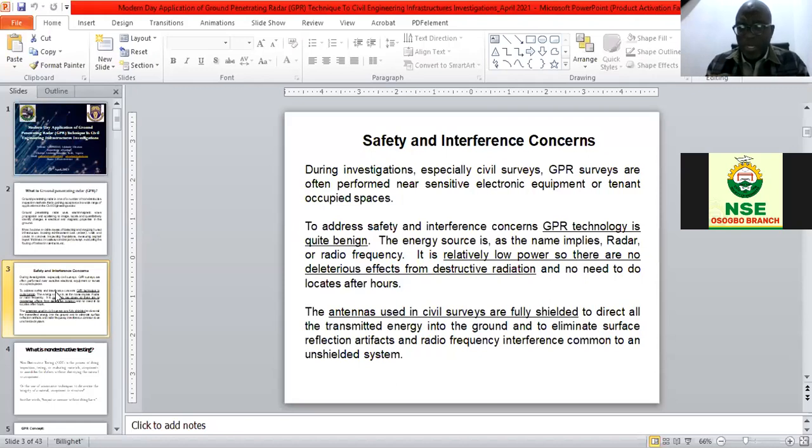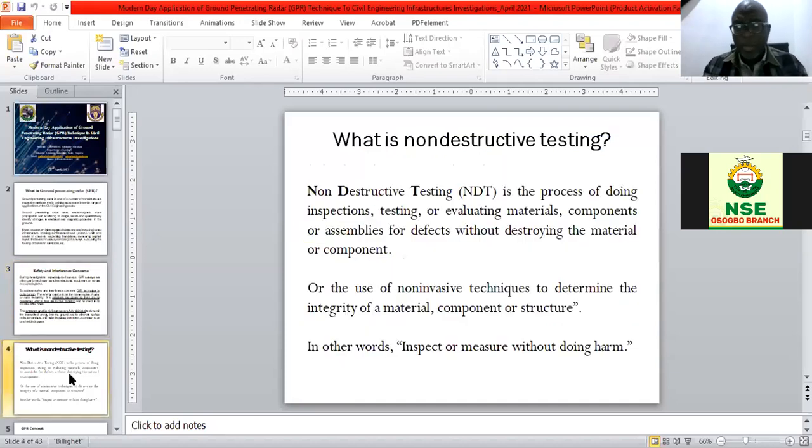And this wave does not affect the surroundings or the materials, because the antenna, which I'm going to show as we go along, is always shielded. Whatever wave is emanating from the source is concentrated and transmitted right down into the subsurface. As I've said, it's a non-invasive technique, and what do we call this? An NDT technique. When I say NDT, it's a non-destructive technique.